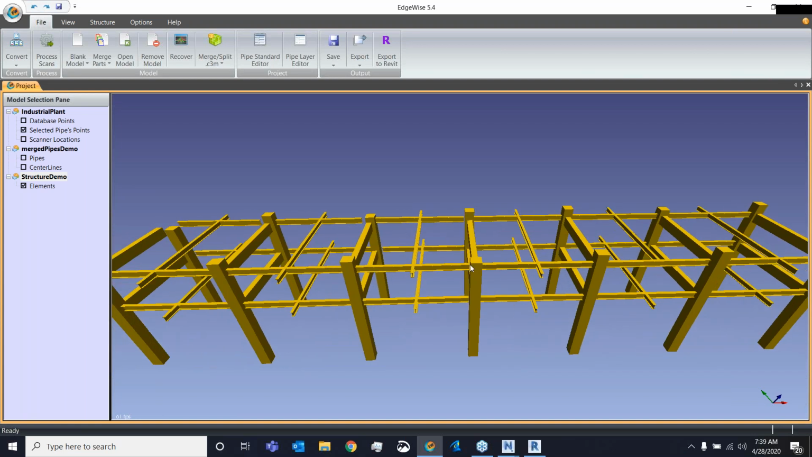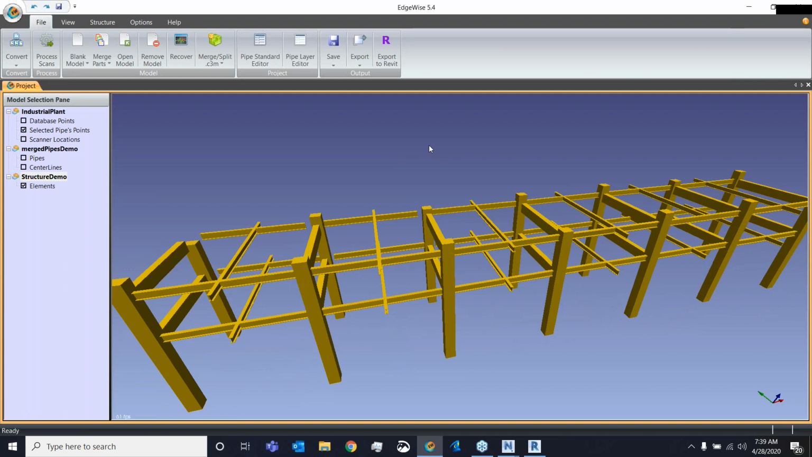Now, do you want me to just go right into Verity? No. I think, could we take it into Revit just to show them what it looks like in Revit? Bring that in. All right.